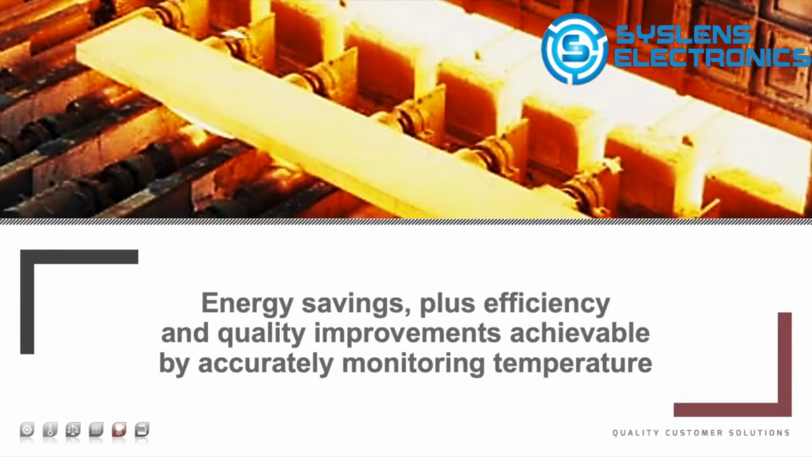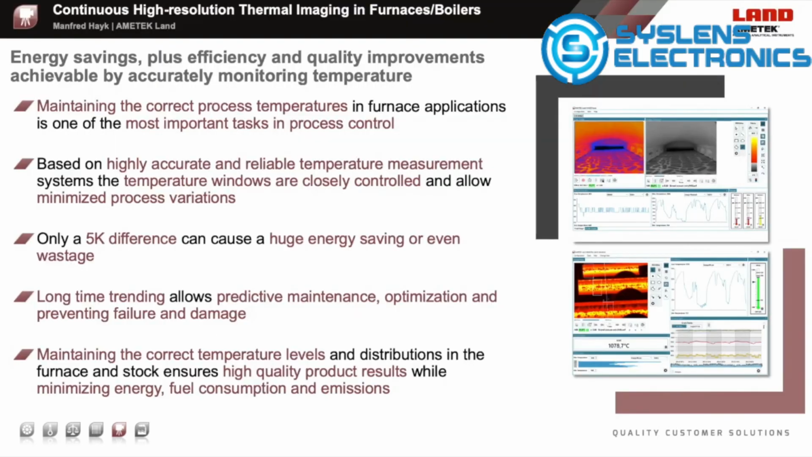Why are these furnace cameras used, apart from temperature monitoring and visualizing? Let's talk about energy savings plus efficiency and quality improvements achievable by accurately monitoring temperatures. Even a 5-degree temperature difference can cause huge energy wasting or even saving. Maintaining the correct temperature level and the temperature windows is an important task in controlling a furnace process.